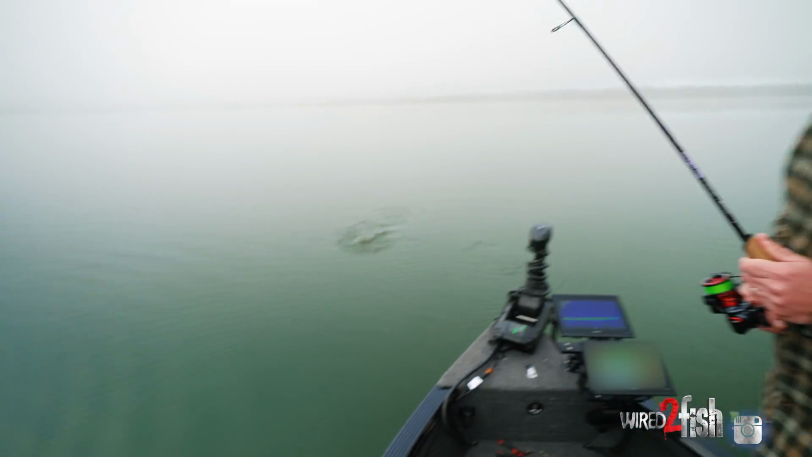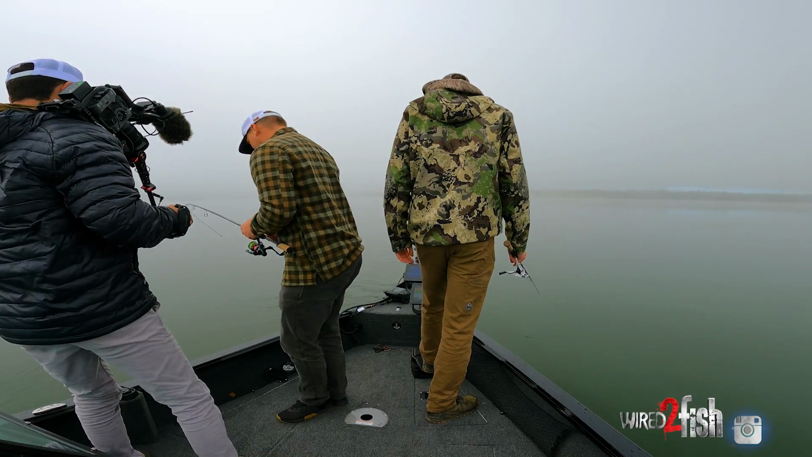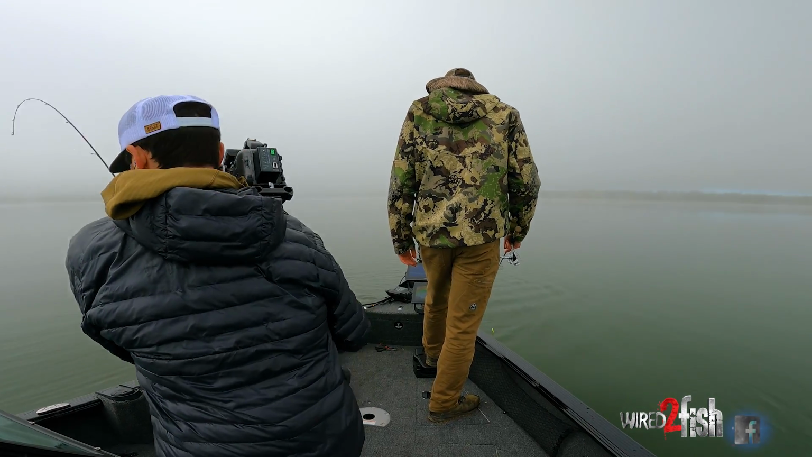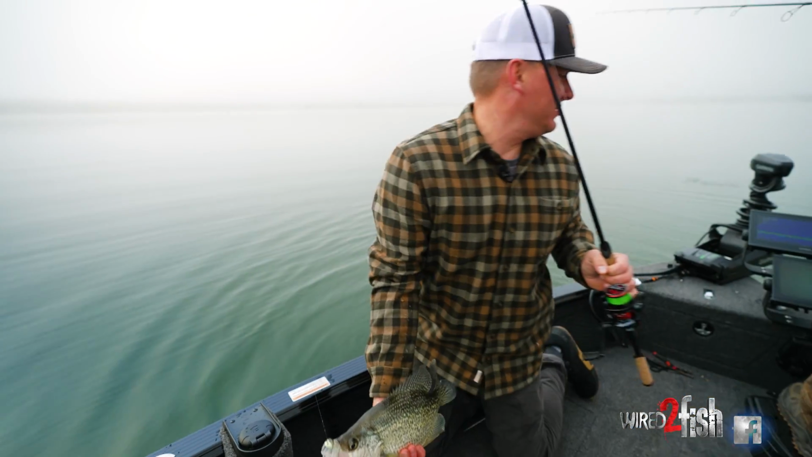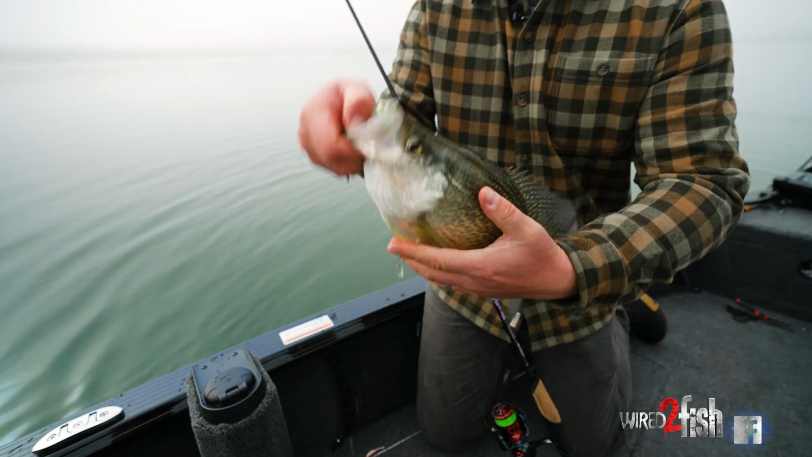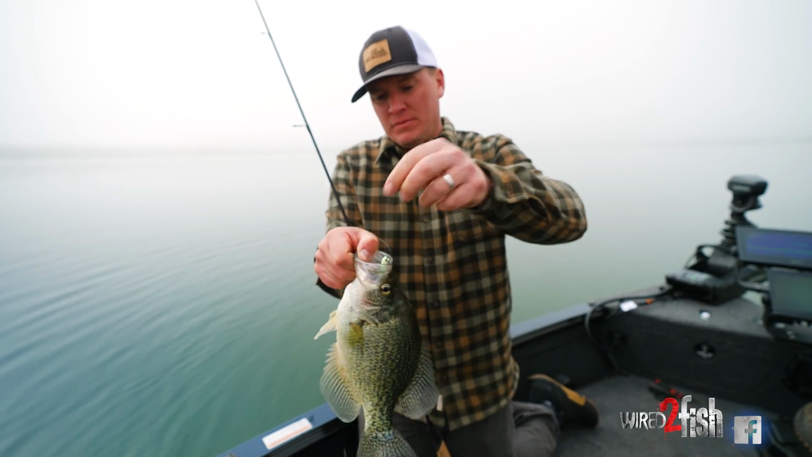Golly, these are just specimens. Jump on there, Brandon. Like that, 40 to 60 feet is a good sweet spot. And they're not deep, you know, we're in 17 to 20 feet of water. So we're not that deep, and these fish are suspended probably halfway down. But look at that.